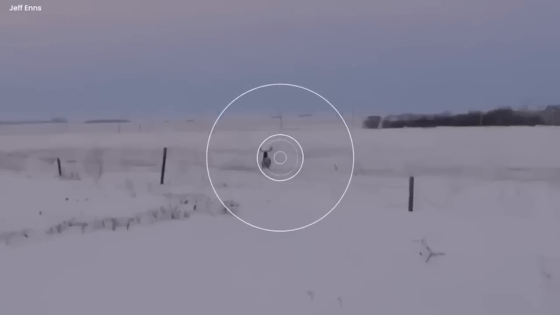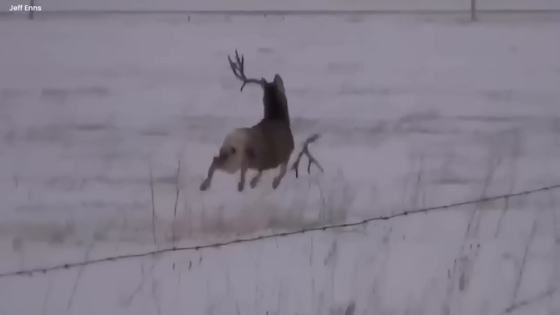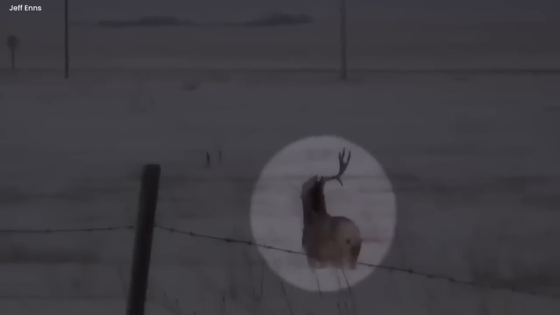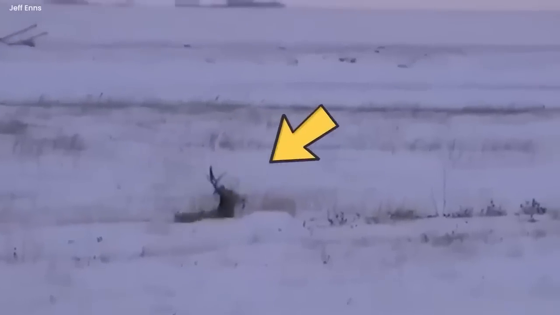Suddenly, an uncanny or curious scene happened. The mule deer that was moving, one side of its fork-like antler fell down on the ground. It was detached from its head. This was a very uncanny and strange scene. How was it possible? It was holding on with one side of its antlers.